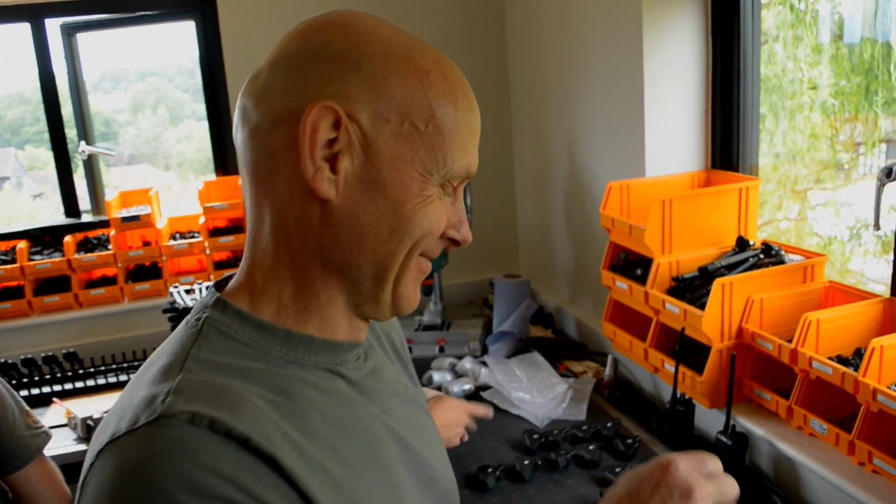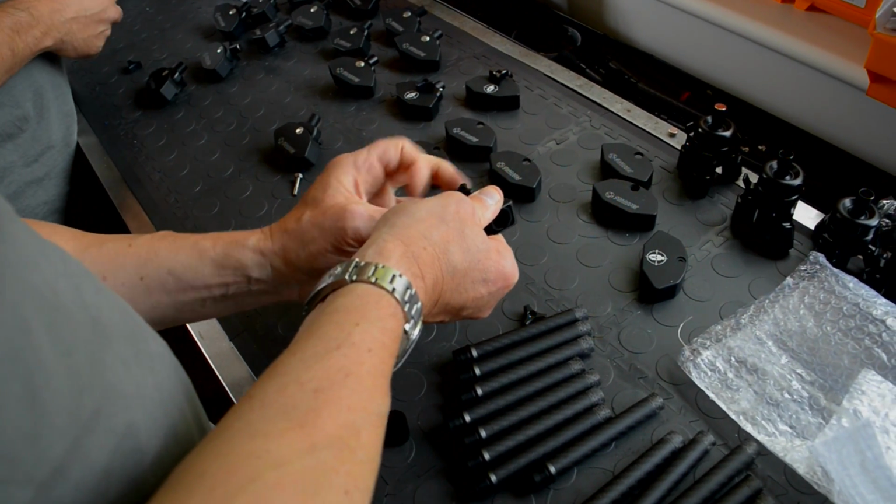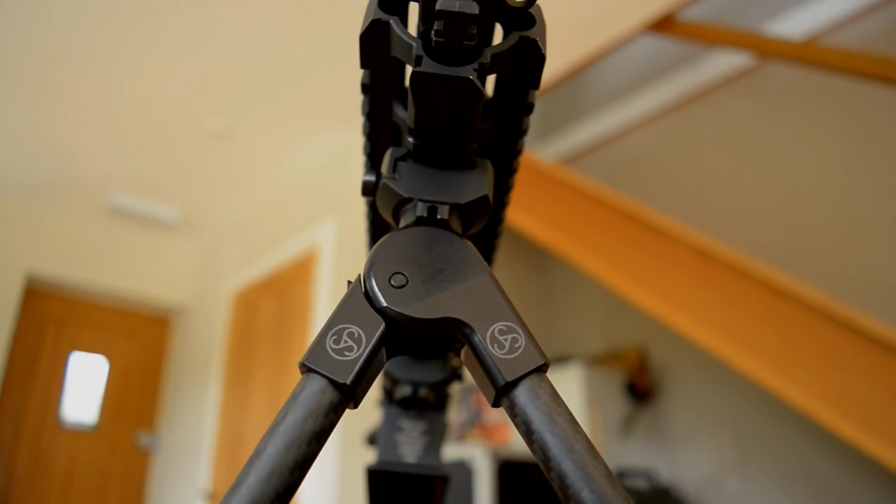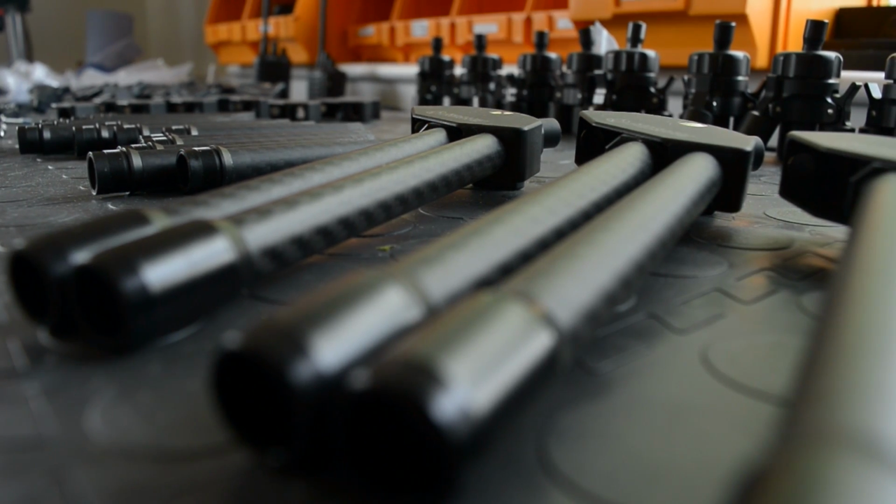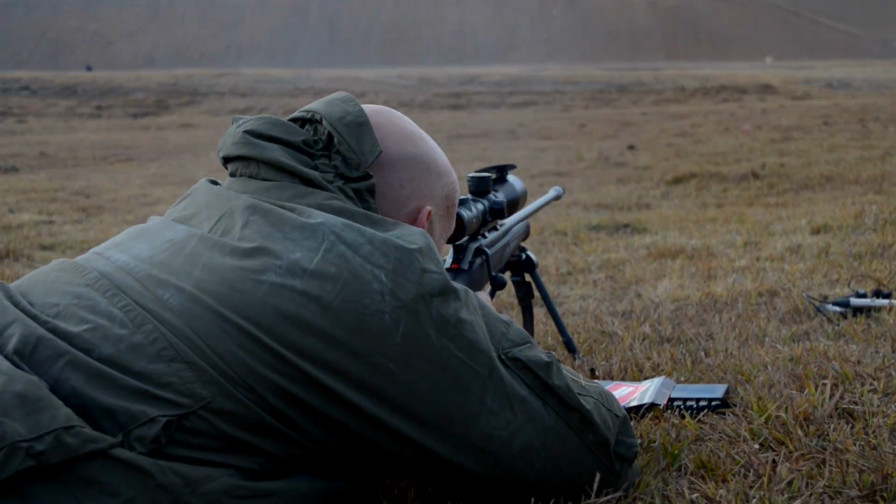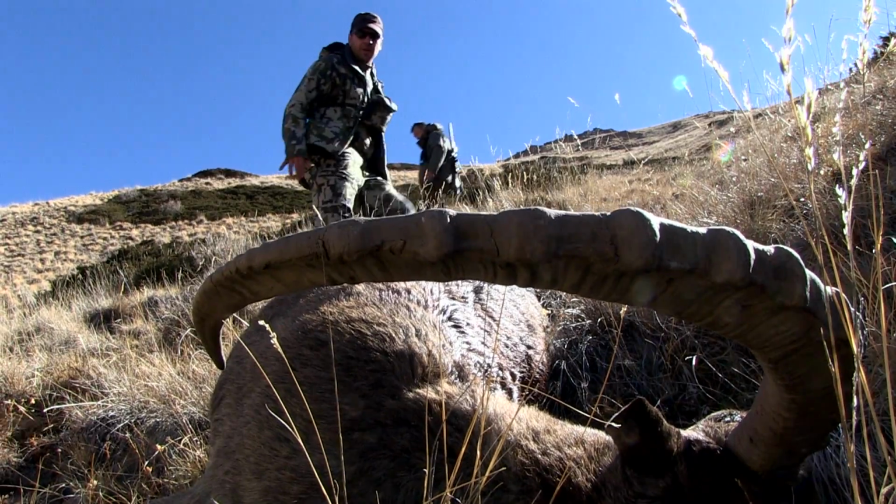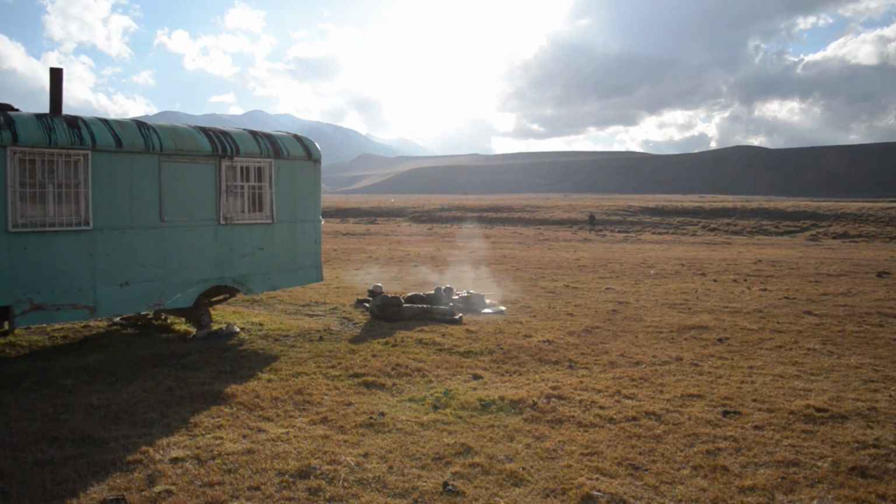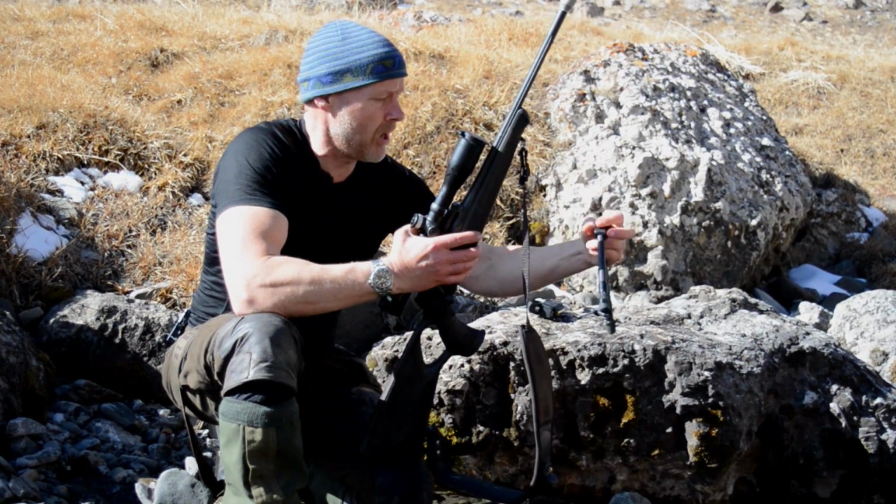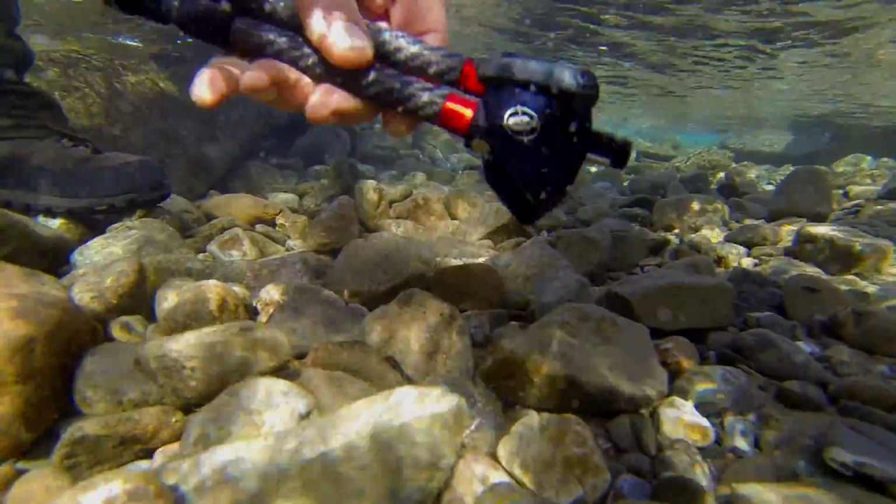In a small rural business unit in Sussex, Rob Gearing and the Spartan team are building bipods. Lots of bipods for a growing domestic and international market. We first met Rob in 2015 hunting ibex in Kyrgyzstan with outfitter Tomos Vetic and Tier 1's Craig Coote. Rob's company has continued to gain momentum and is now producing thousands of bipods every month.